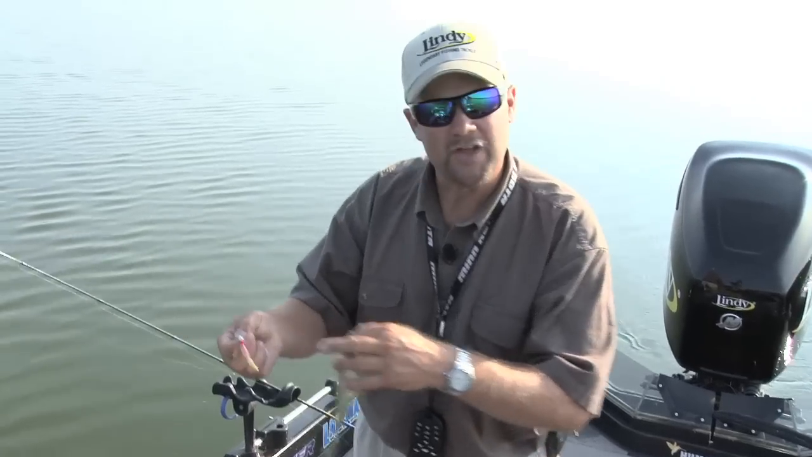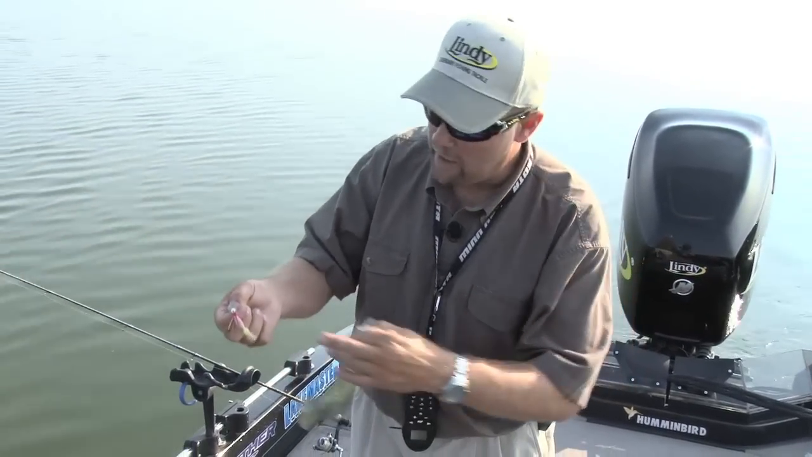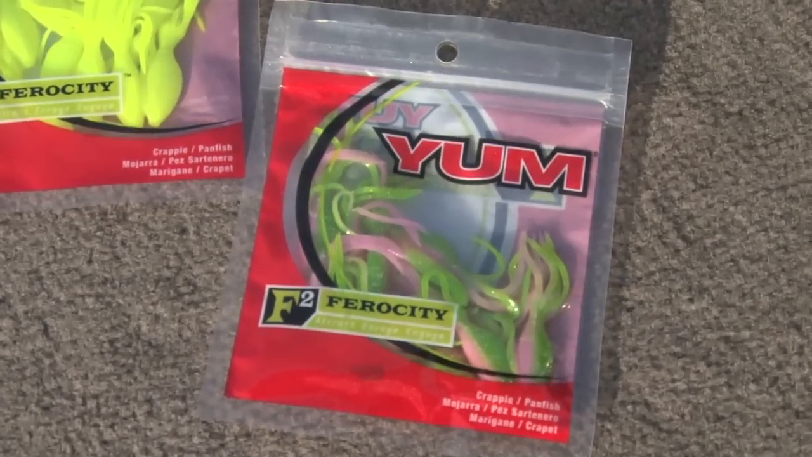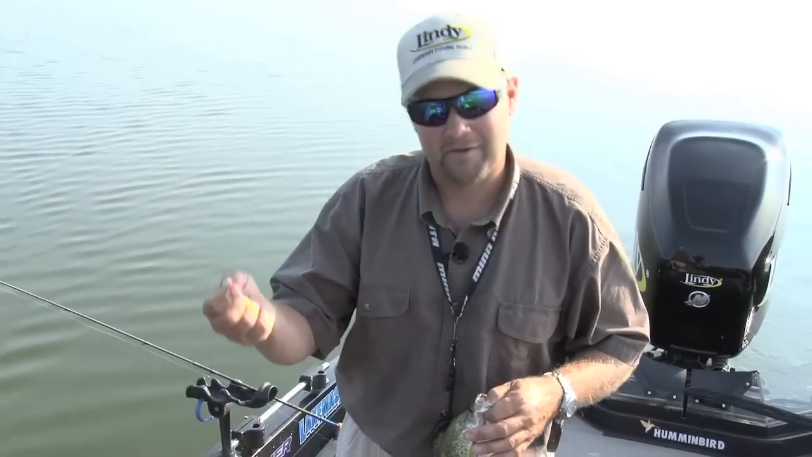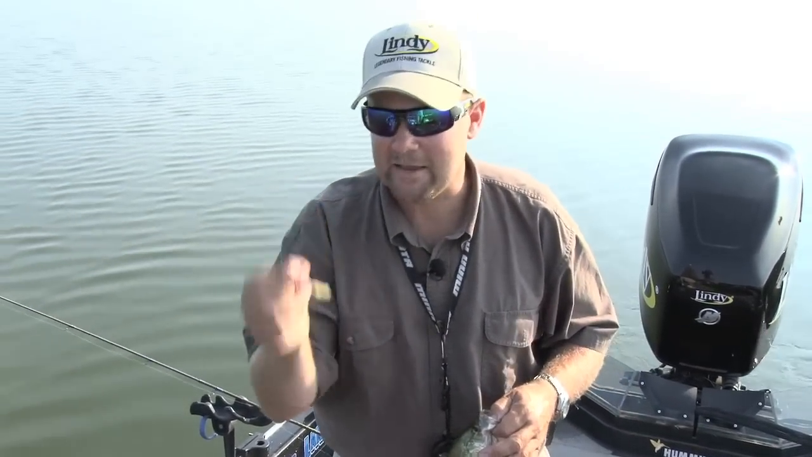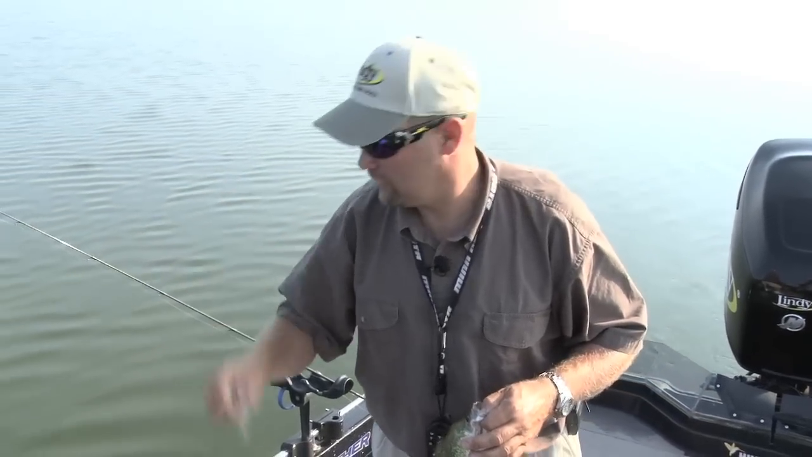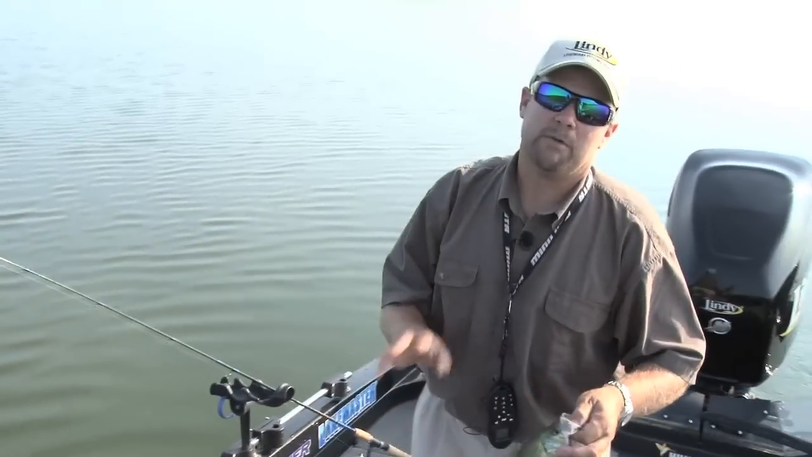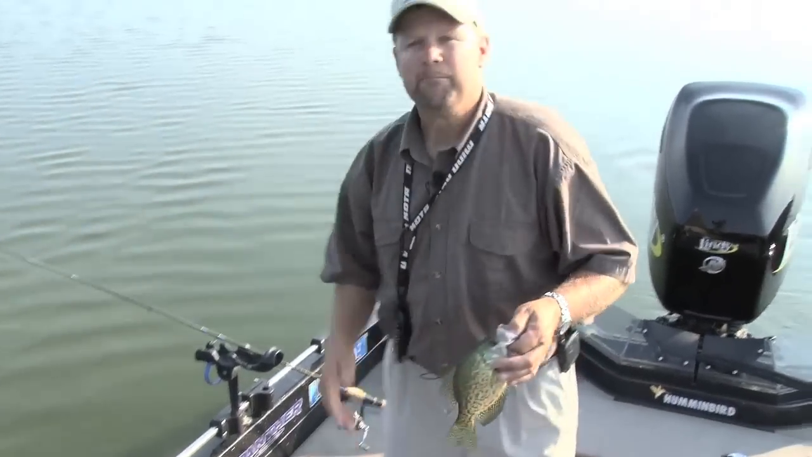So instead of just using that hair jig that I was getting away with this spring when I was fishing these same fish on the shoreline, I'm now using a little Yum Teeny Shad. And what that's allowing me to do is look a lot more like a minnow. And I'll tell you what, crappies love pink, keep that in mind. This is the Electric Chicken color, and this thing just catches crappies nonstop. But remember that, get out over the top of the fish and troll over them, be aggressive.